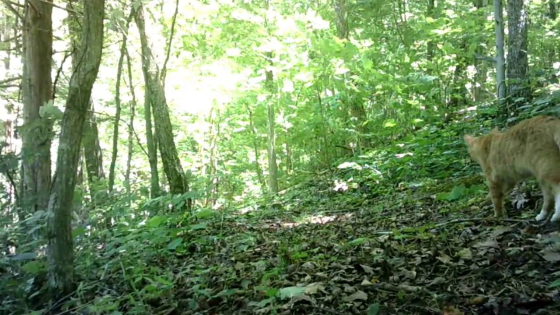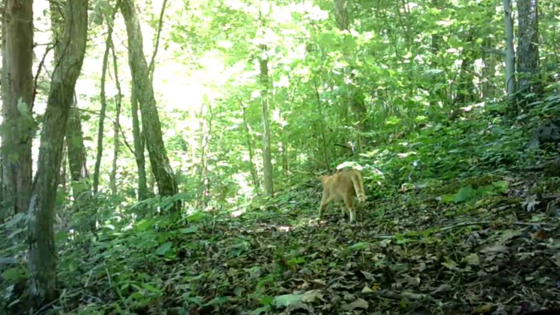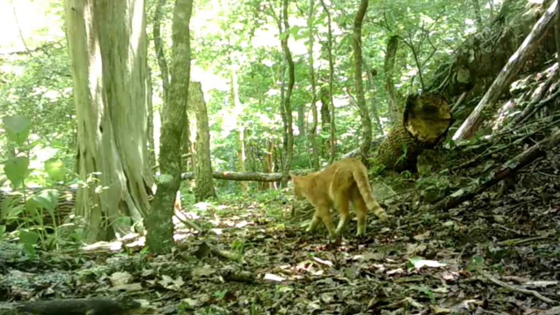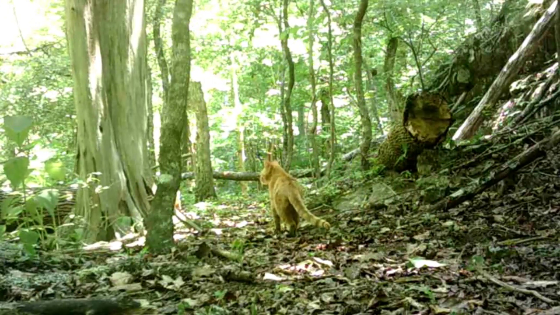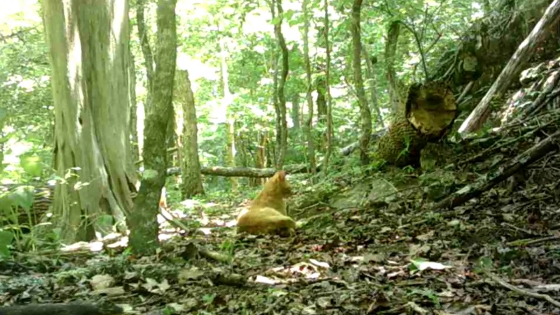And there's old Yaller slipping down the ridge. It's so hot. He eased around these trails. He finally said, well, what's the use? It's just so hot. I think I'll just lay down.